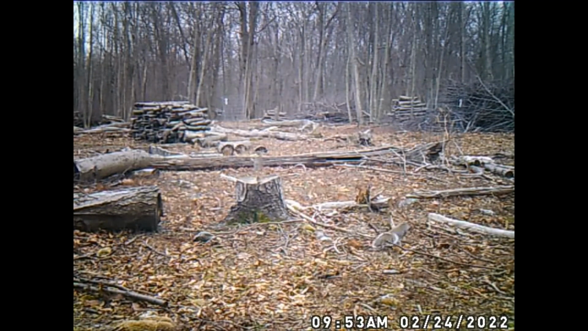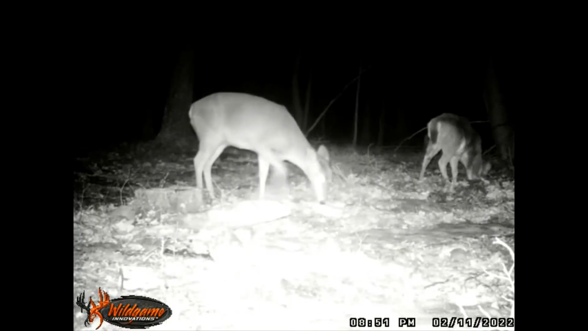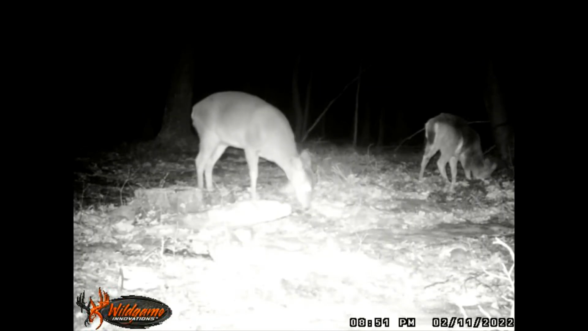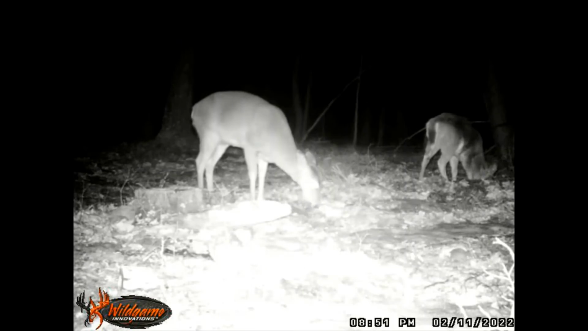Another squirrel running around. This area is planted in rye and red clover. Here we are back where I don't know where they get enough food to keep them this interested in here, but they're liking something in here.